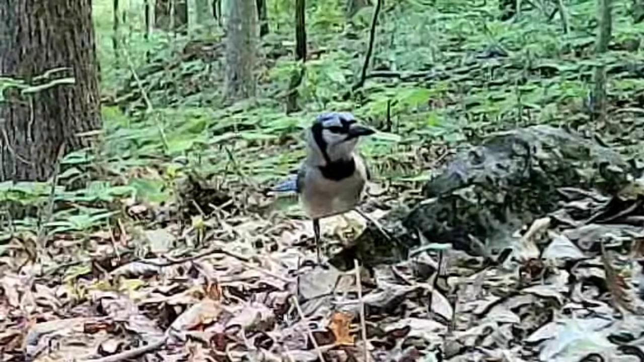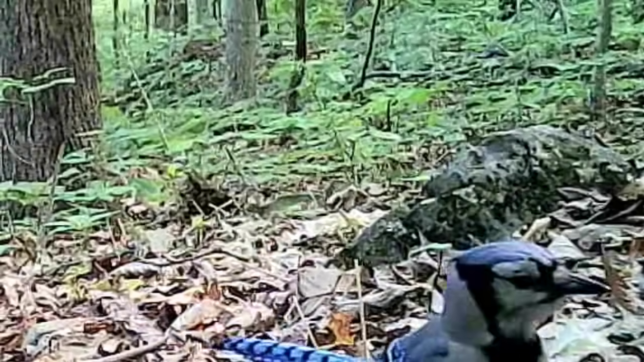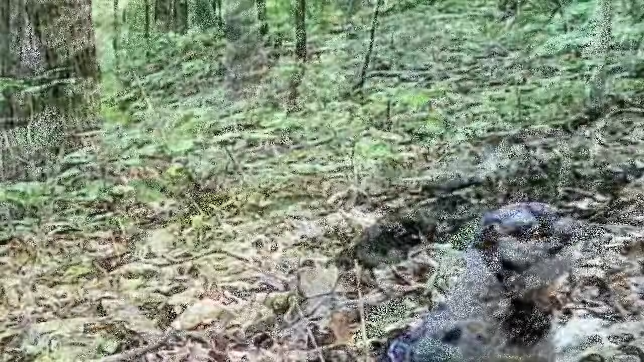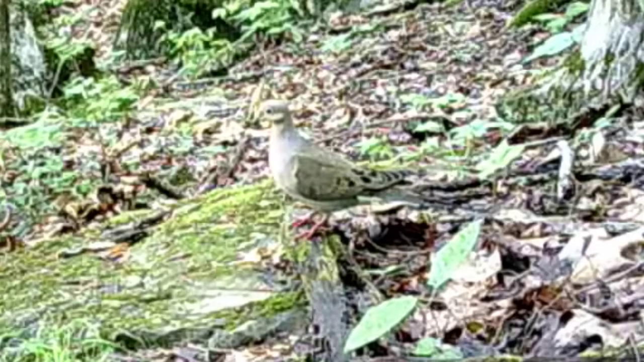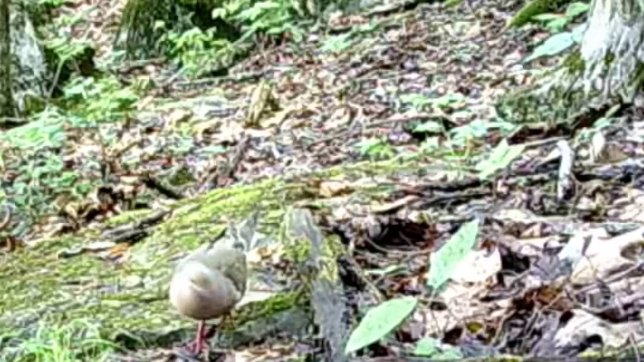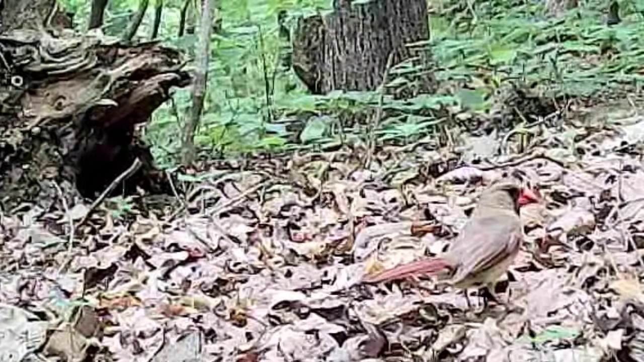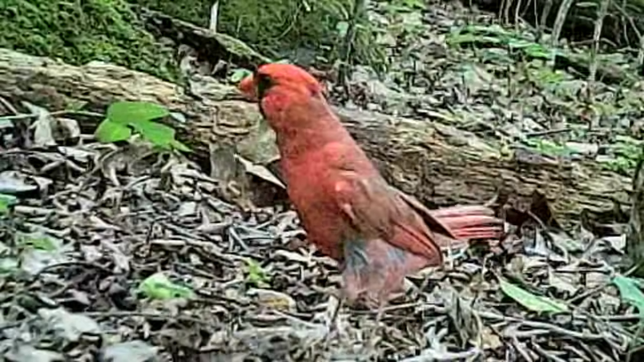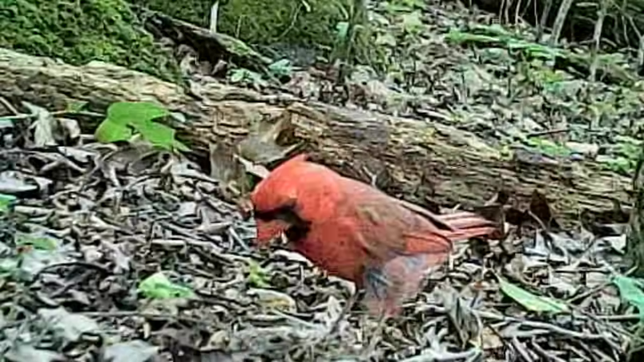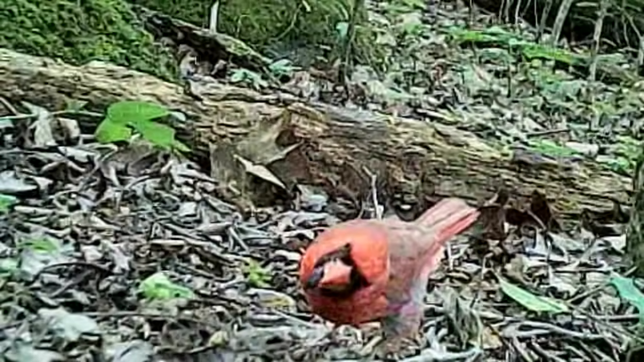Here's a little blue jay. Filmed a lot of them. There's so many of them I've filmed. I've just picked out a few of the best. And there's a little mourning dove out poking around. And there's a little female cardinal. And there's a male. Ain't it beautiful? Beautiful birds.